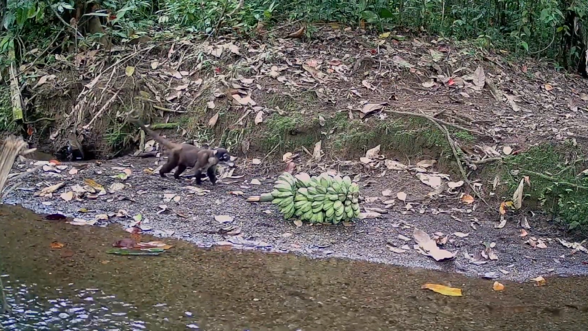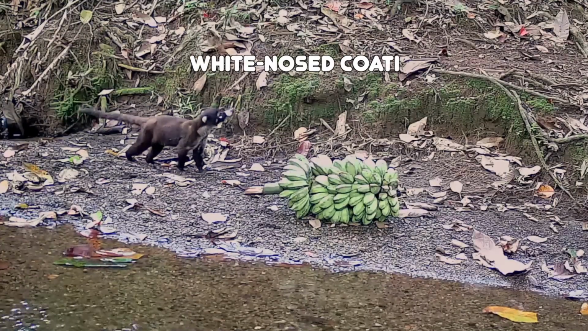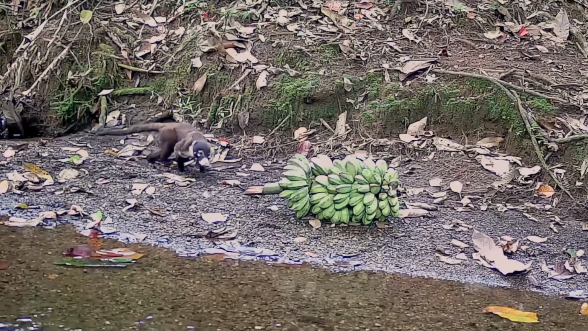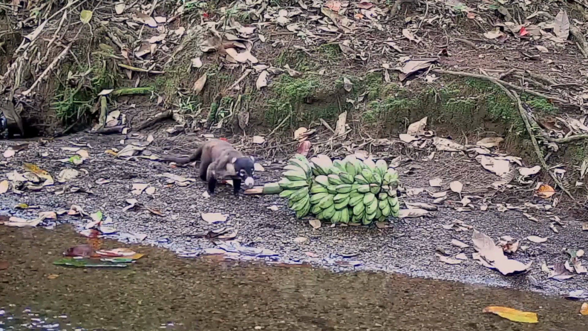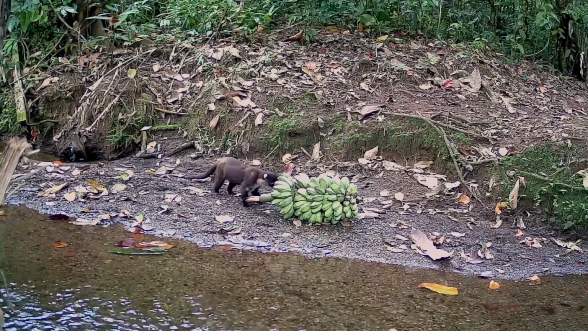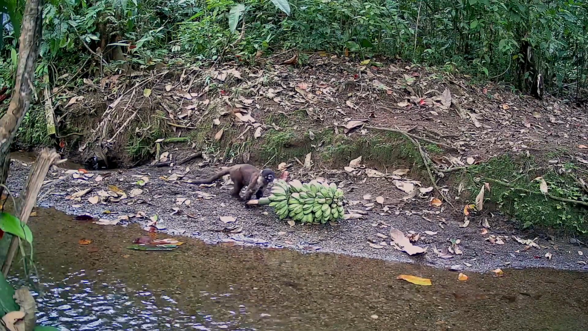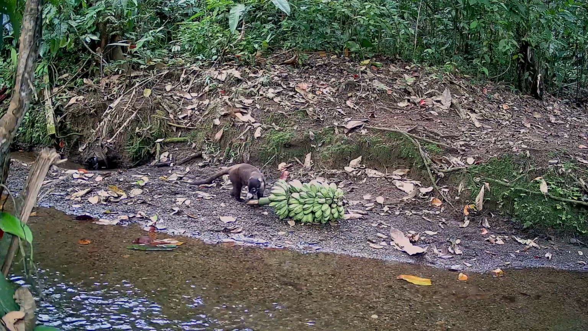Trail camera set up and working, it wasn't long before we had our first visitor, the white-nosed coati. He was a little confused by his unexpected good fortune. He noticed the bananas were still pretty green, so he thought maybe later.